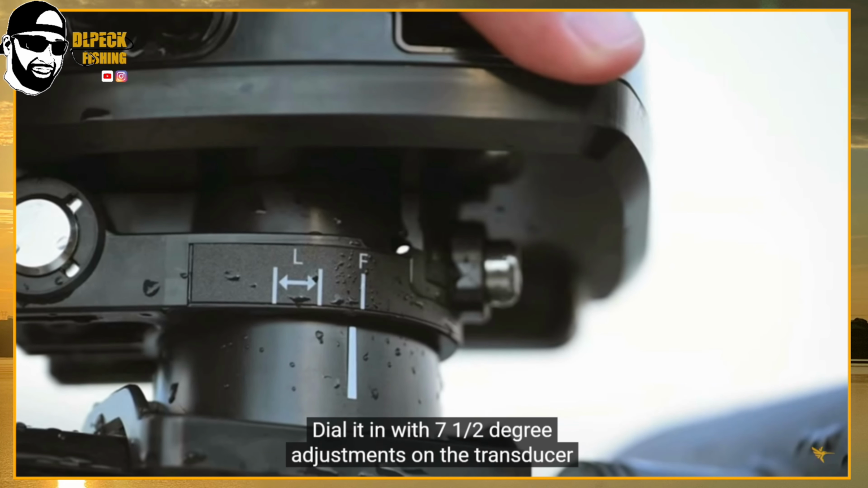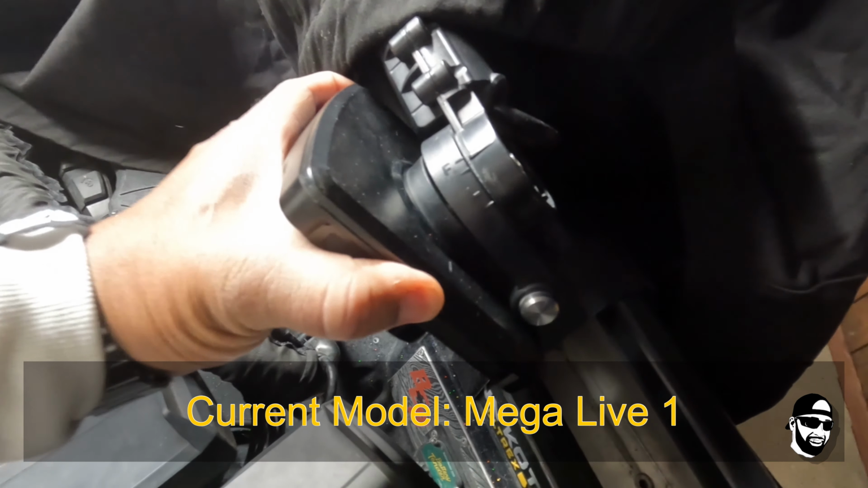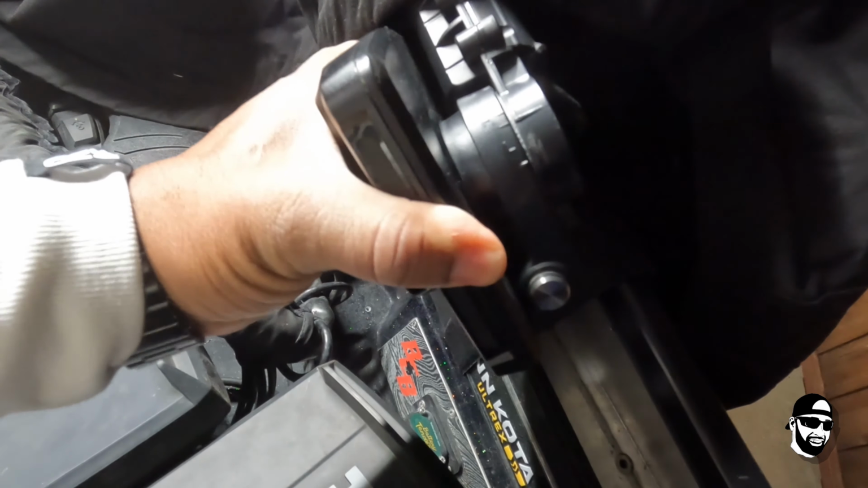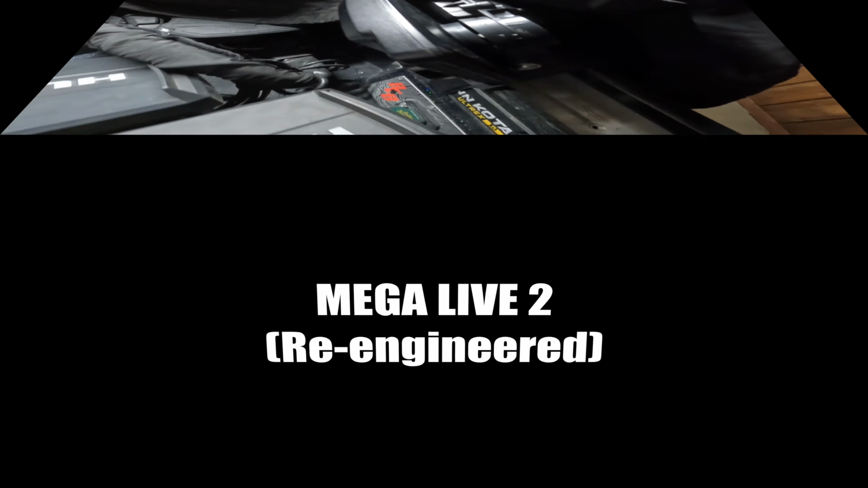All right, next up is MEGA Live 2 adjustments. Now, MEGA Live 2 has 7.5 degree increments on that transducer versus the 10 degree click increments on the MEGA Live 1. This is going to allow you to dial those fish in just a little bit tighter. Great enhancement there.